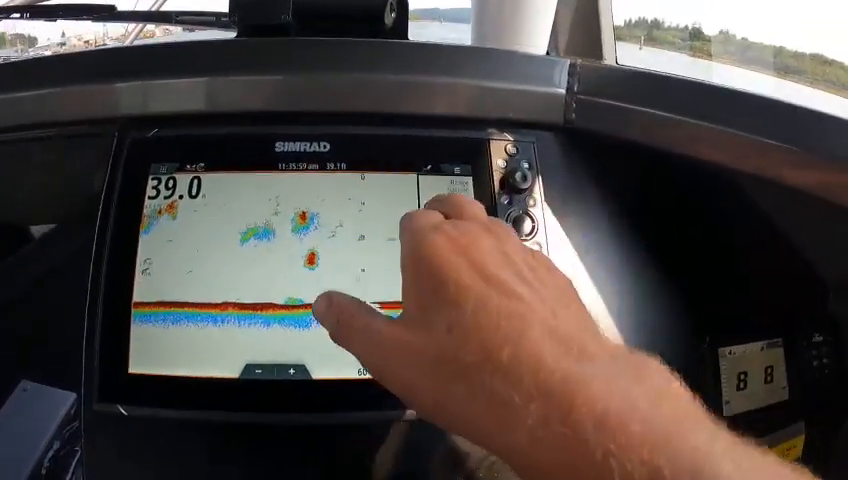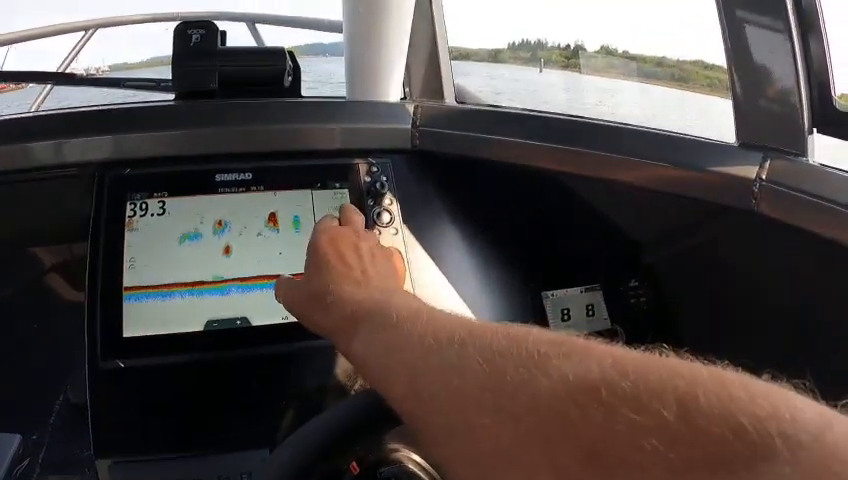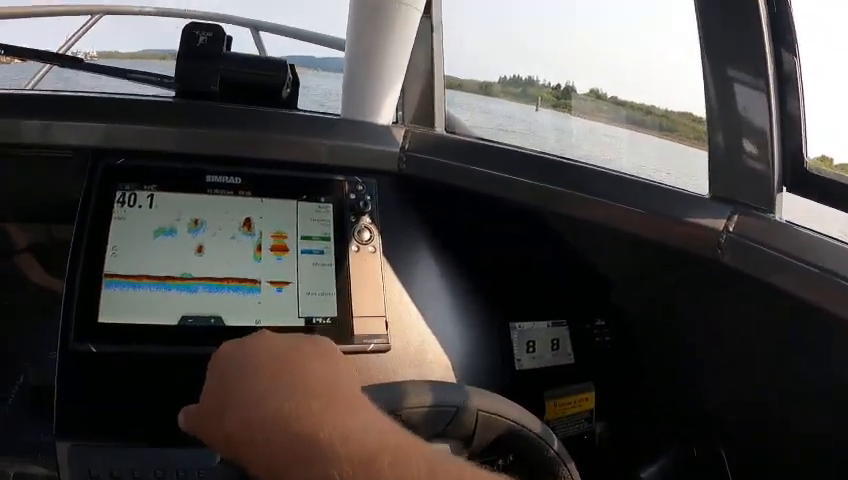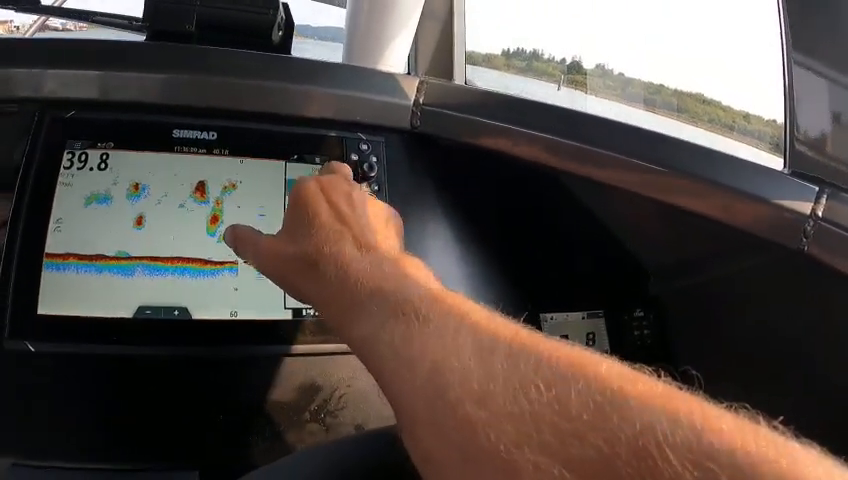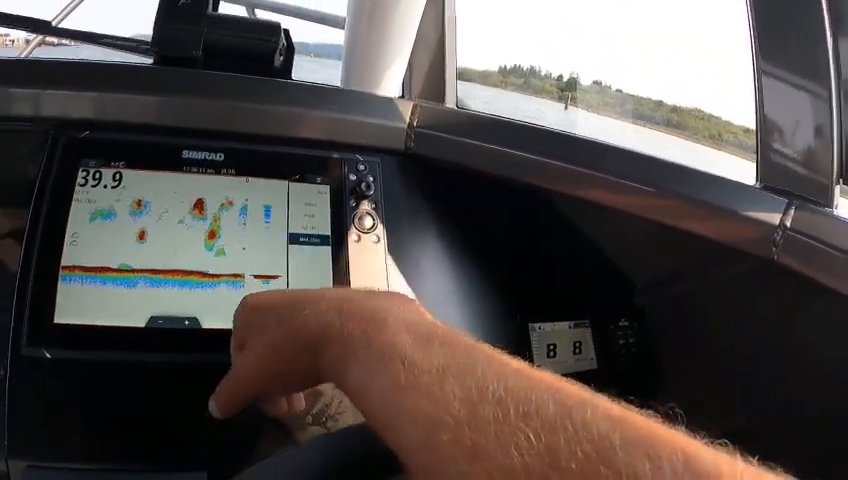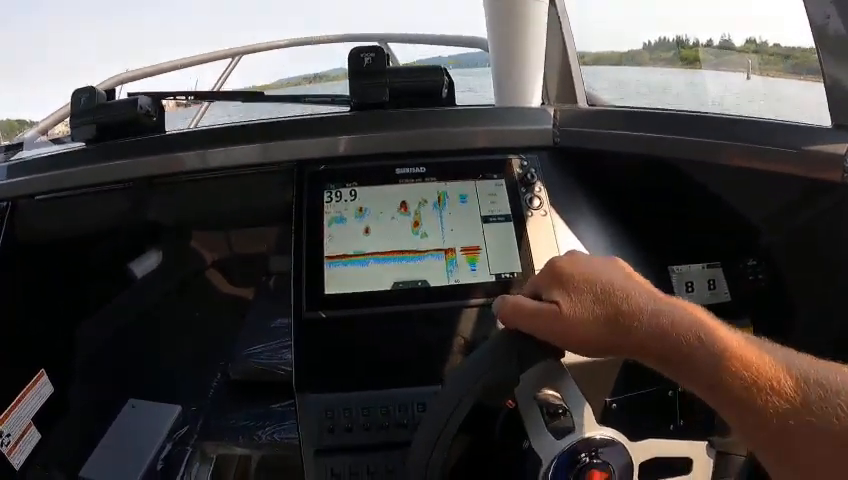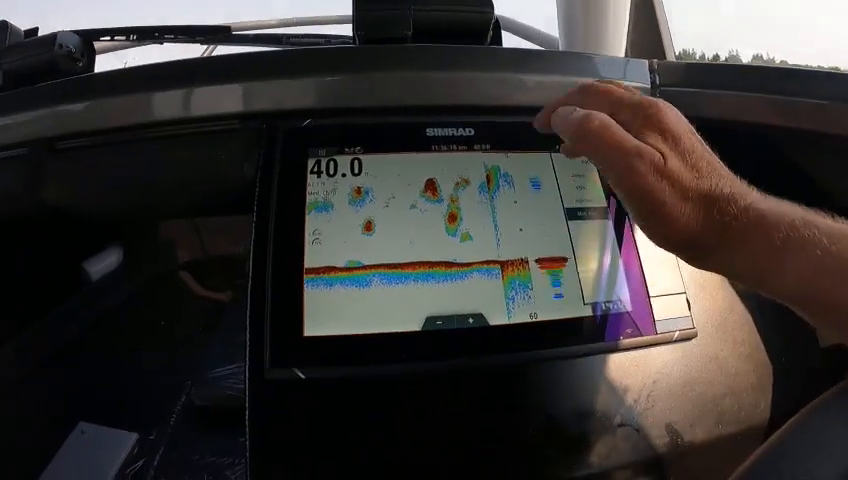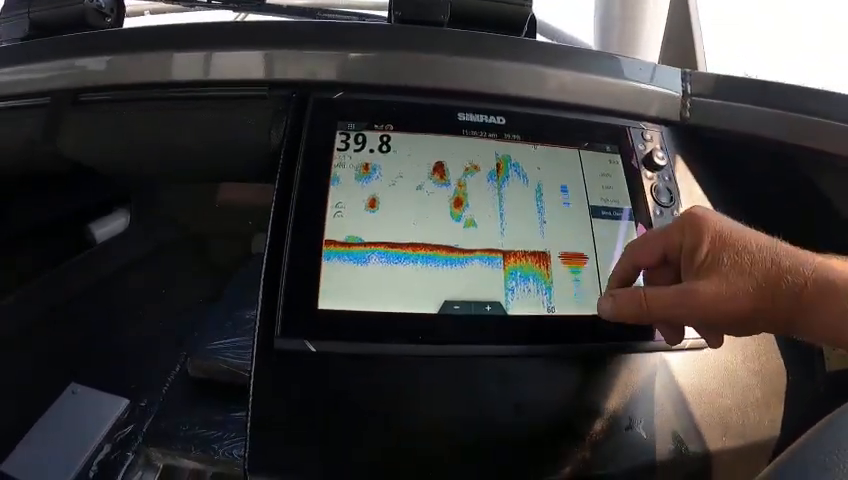Now when you're running shallower water, you want to kind of stick into the auto range, or set it, if it's 40 feet, set it for 60, or just leave it on auto. Run 200 kilohertz. You can run a medium chirp on here if you want, and then that picks up between your 200 to 455 kilohertz.